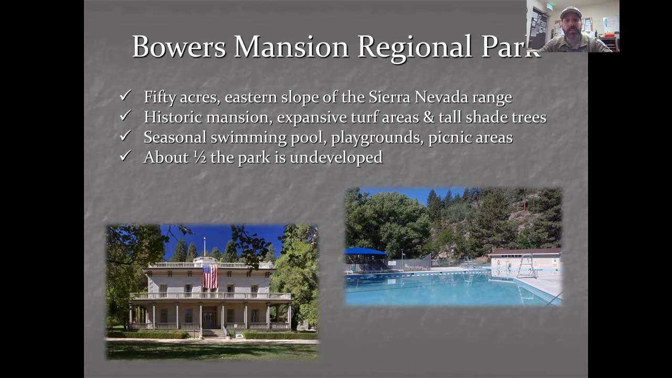The park has really big turf areas, so it's perfect for picnicking and barbecuing. Lots of tall shade trees. And there's a seasonal swimming pool there as well. Unfortunately, it's closed this season due to the COVID pandemic, so hopefully we'll be able to reopen that next year. A couple of playgrounds, some group picnic areas. And the key here that I want to point out is about half of the park is undeveloped. That's going to come into play later on in my talk.